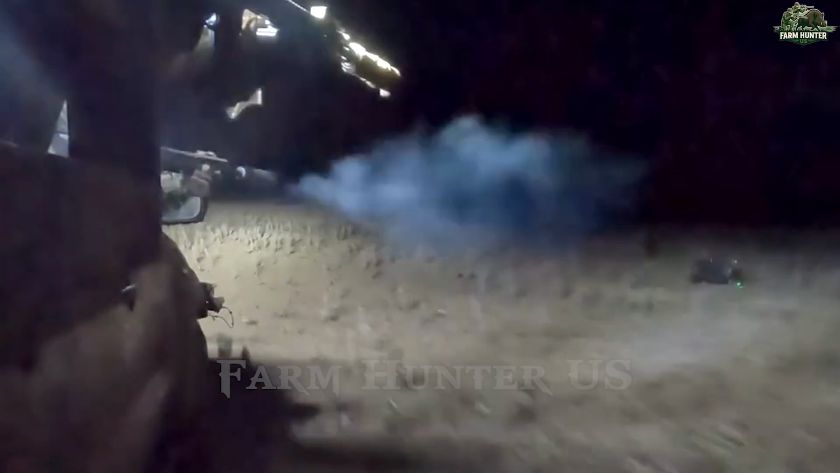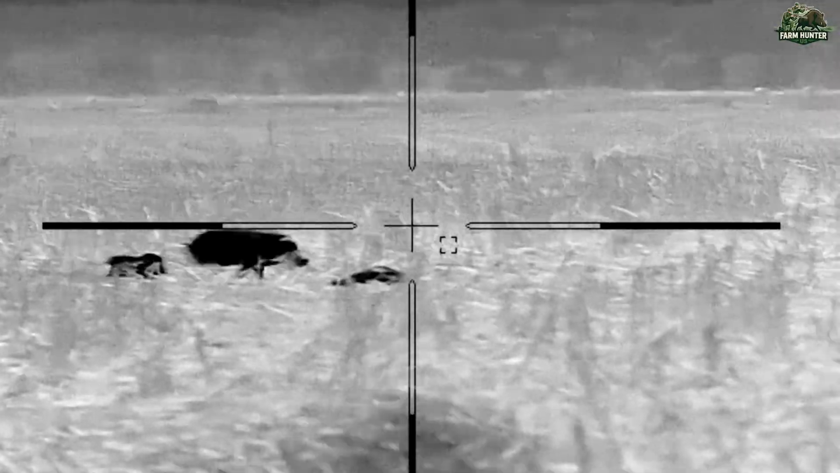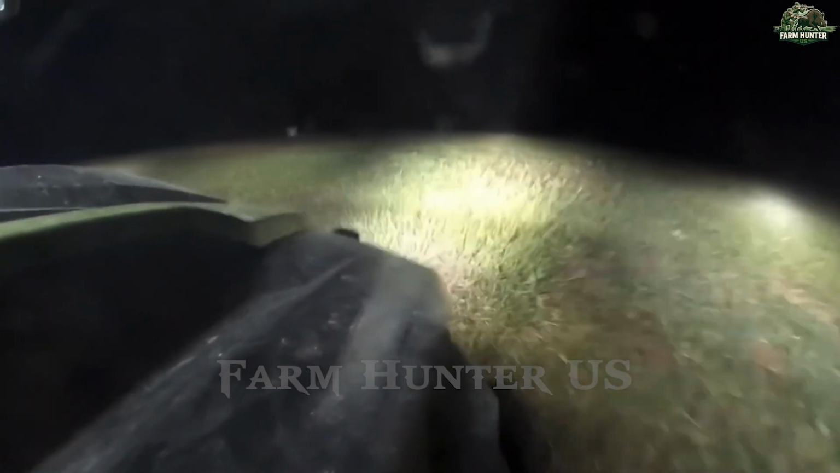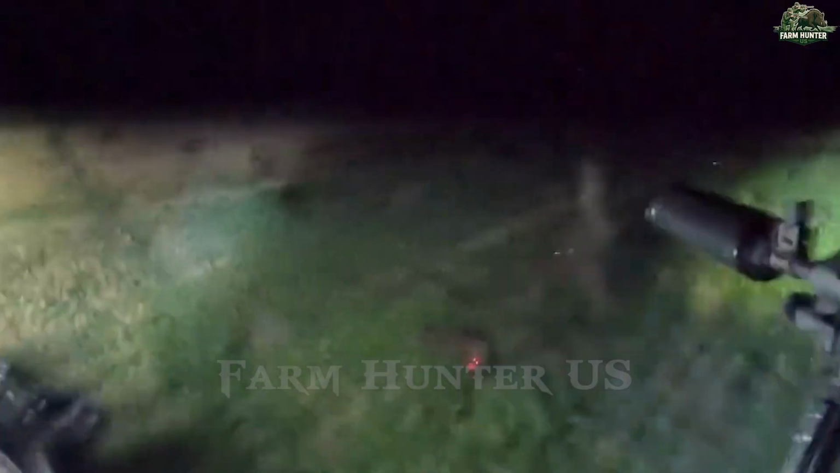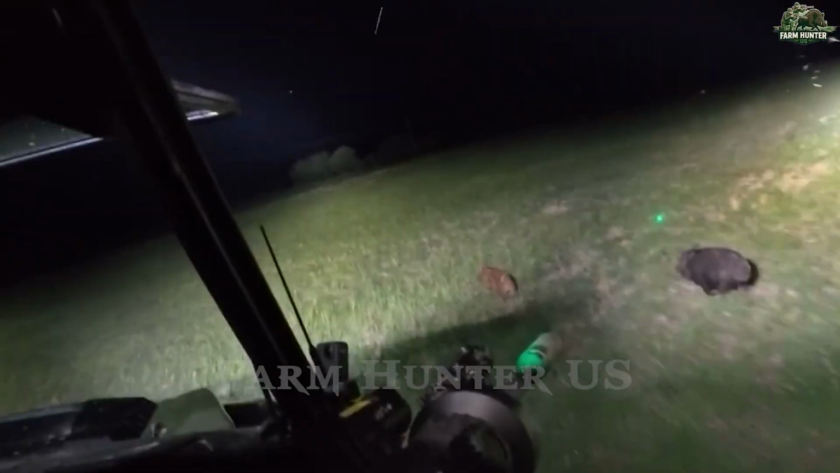The moment we reached the herd, I opened fire. The night exploded in muzzle flashes and smoke. The herd scattered, but we pursued relentlessly, sending shot after shot into the dark. When the dust settled, shadows of fallen boars lay still. We circled back, ensuring every target was confirmed. The night was far from over.